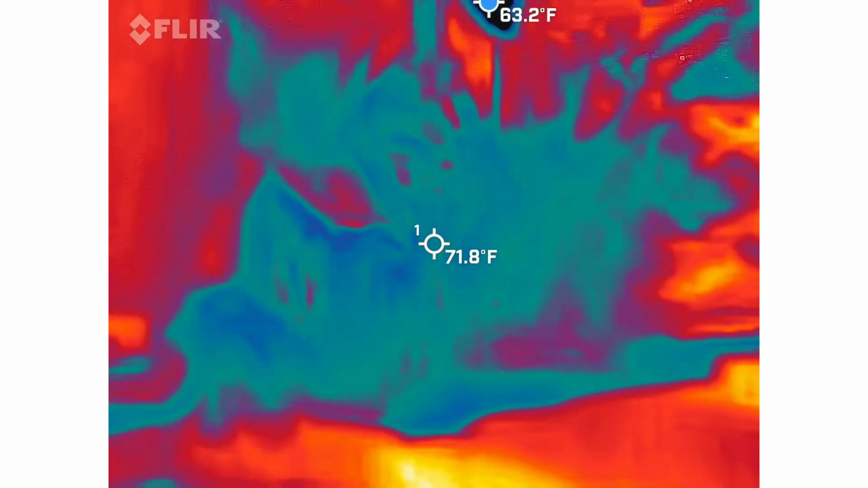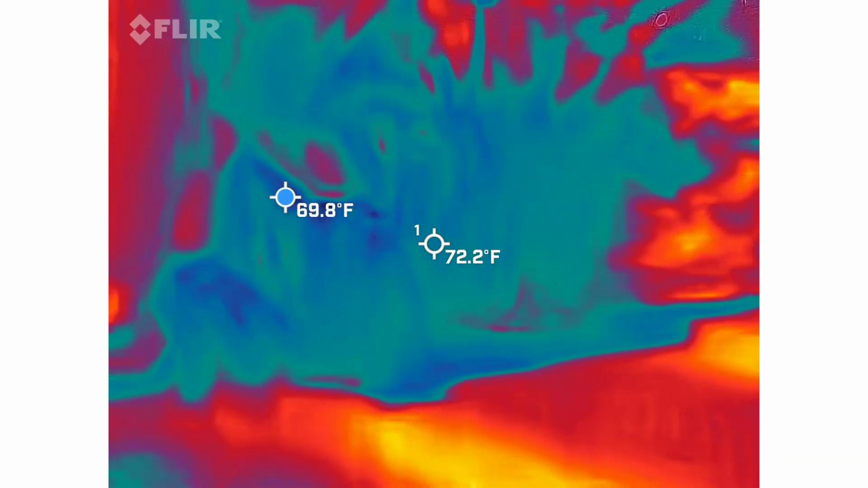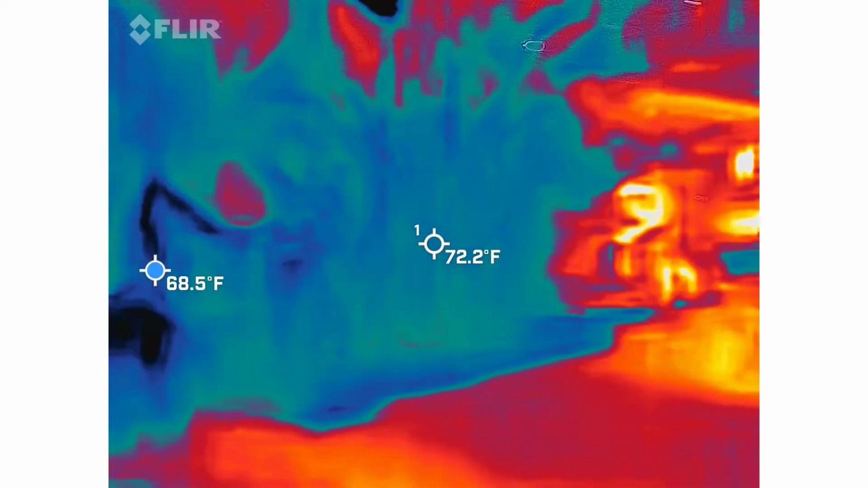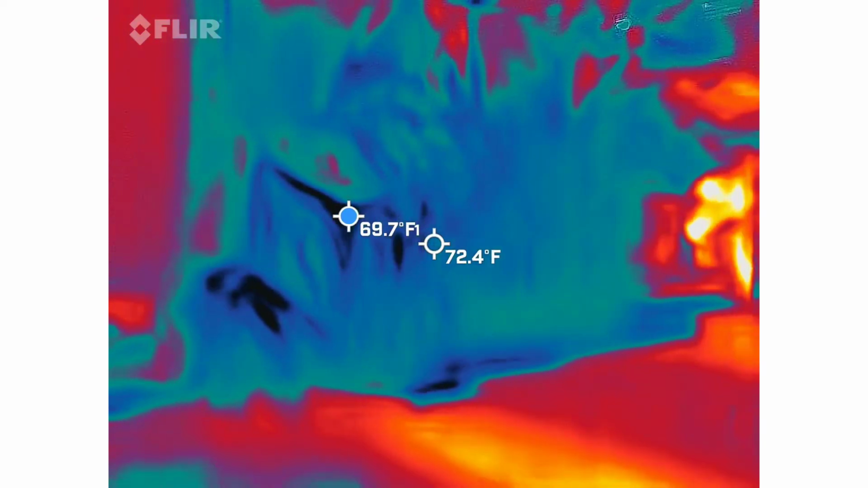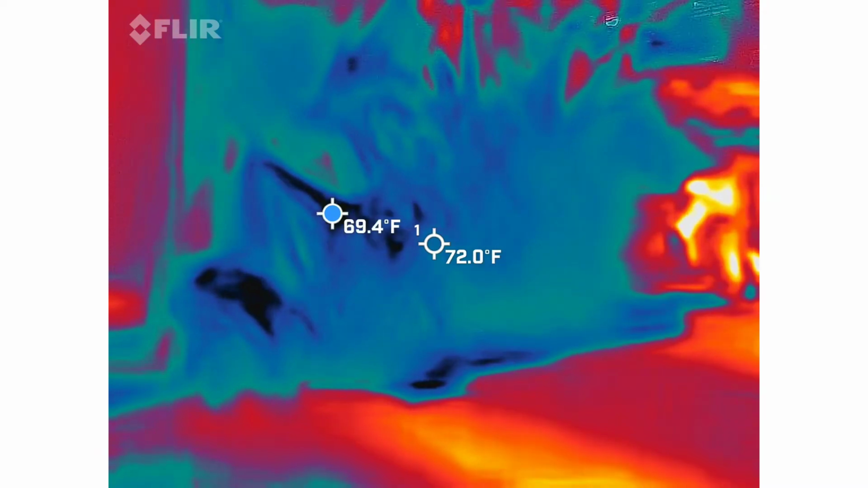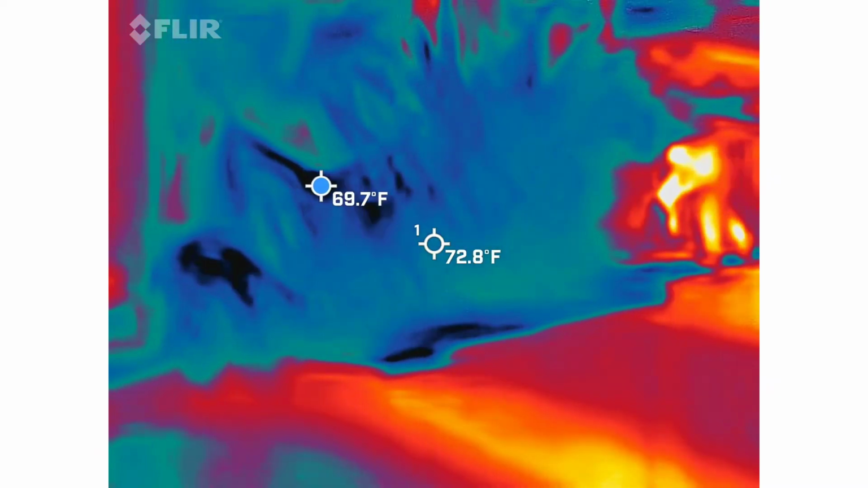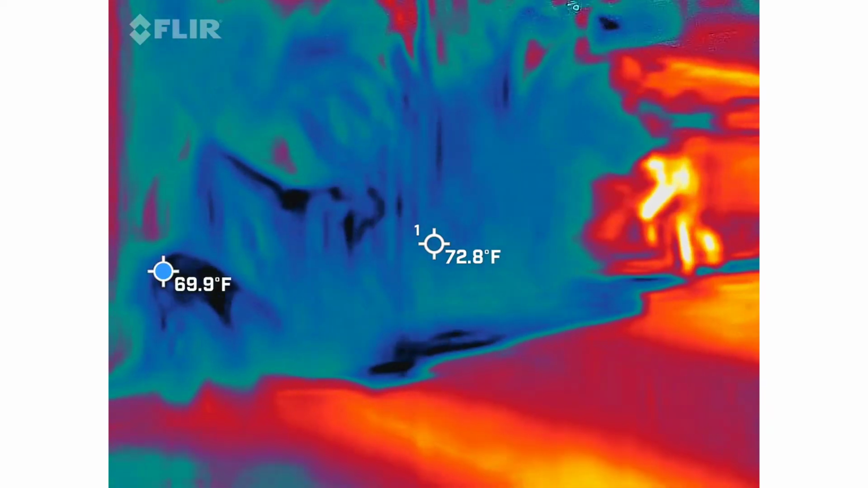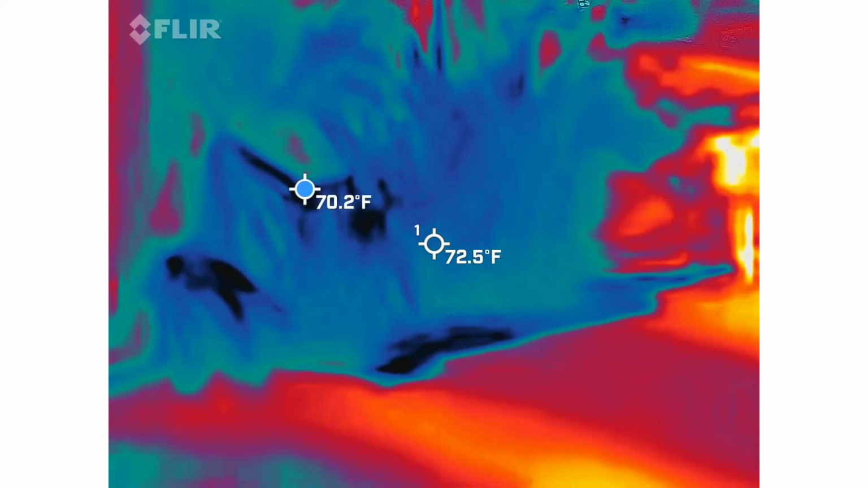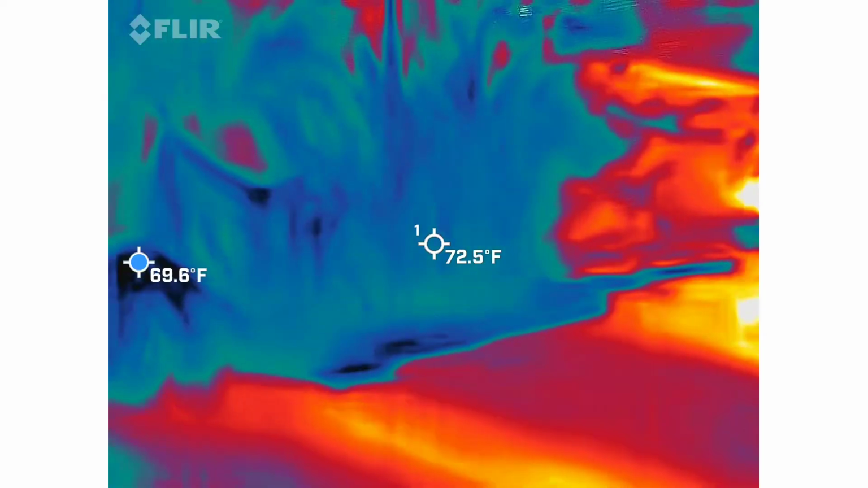Do I pull up the antenna first and then click the button? Yes. This camera, so you can kind of see what this guy does.